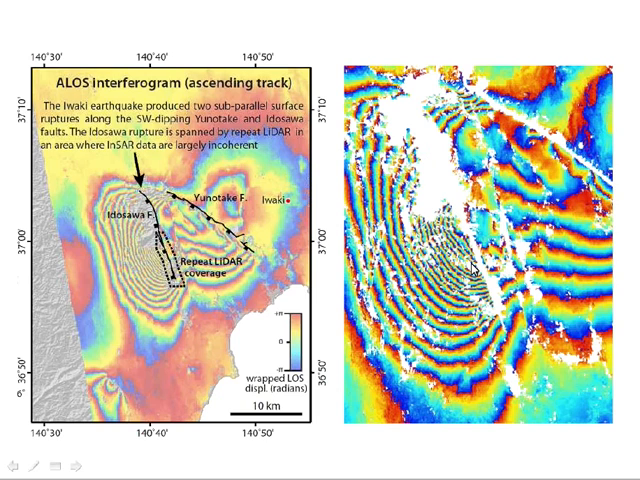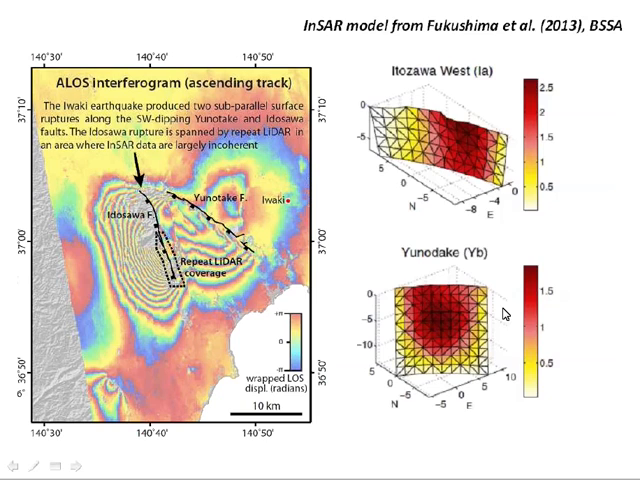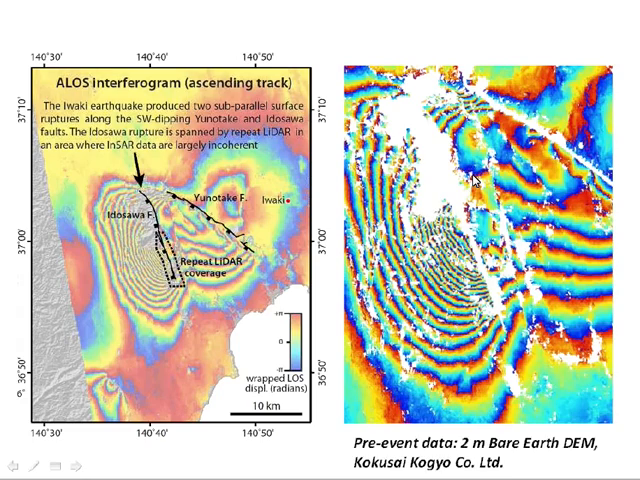So actually, close to the earthquake rupture itself, we don't have InSAR data. So this model is actually at the surface. It's probably very accurate at depth, but at the surface it may be a little way out.